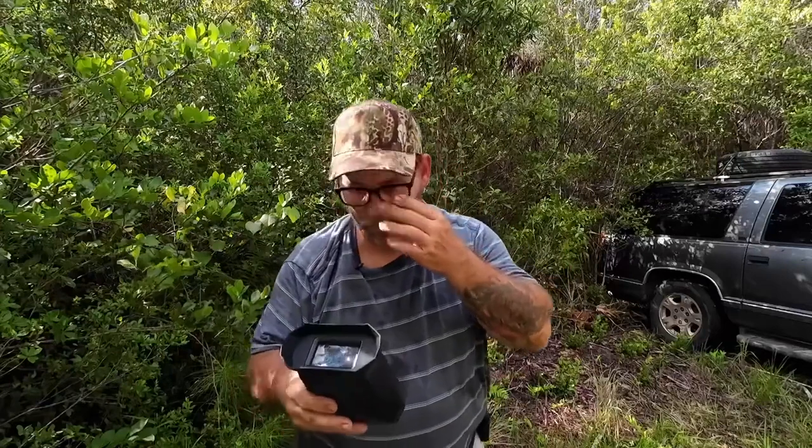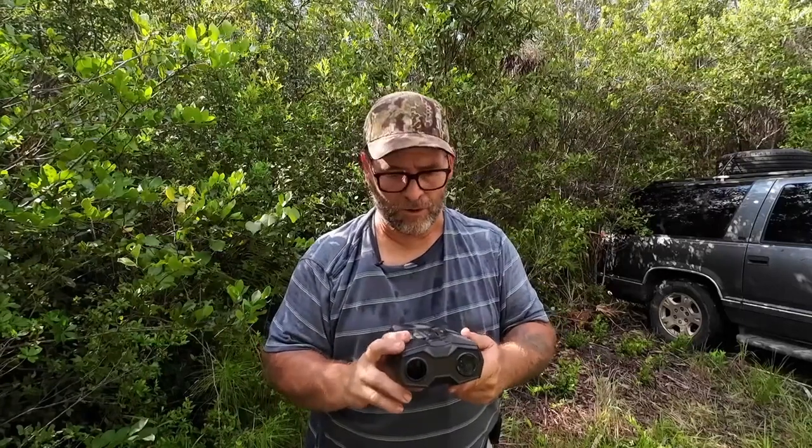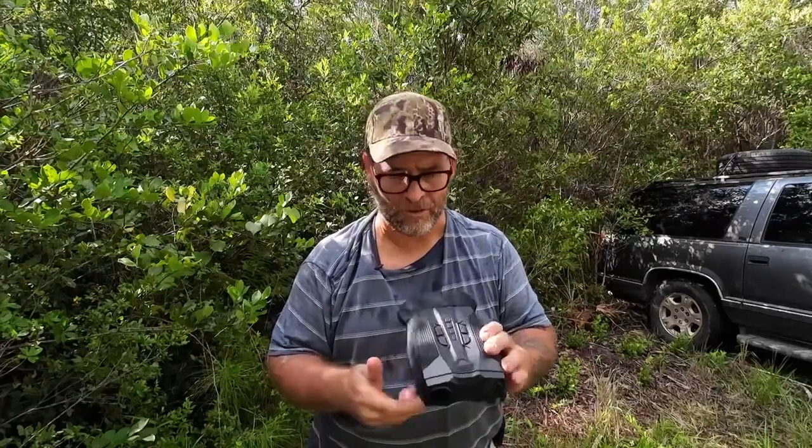But anyhow, worth the money? Absolutely. I really like it. I love how light it is now. The last couple that I've done reviews on were quite heavy, with the exception of 2 of the units. And it's really nice to carry something around this light that has the capabilities that this one has.